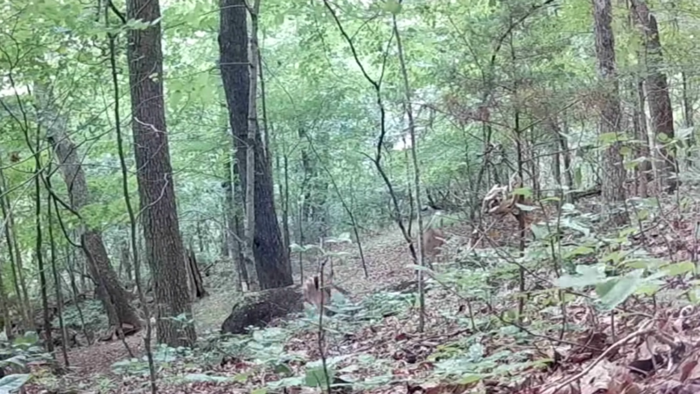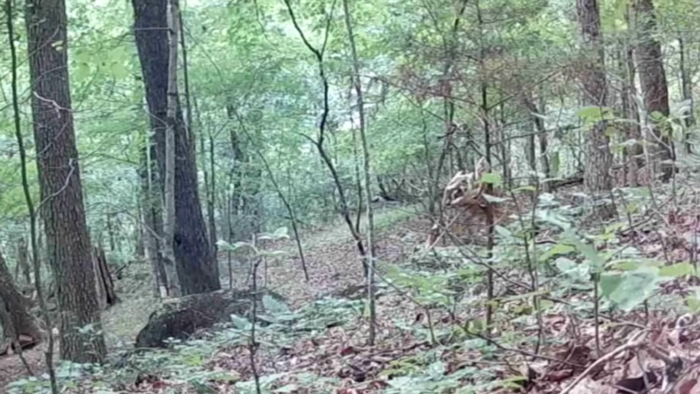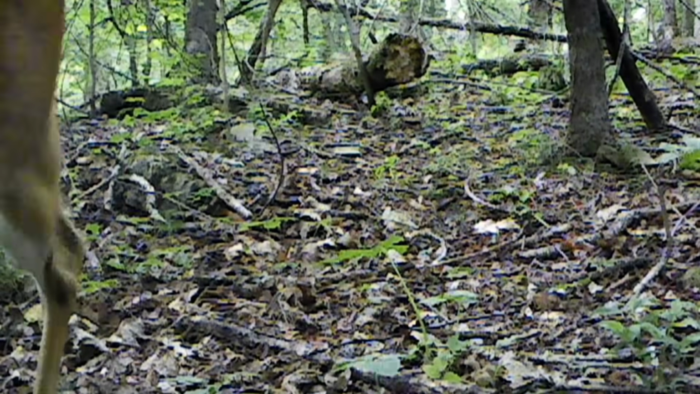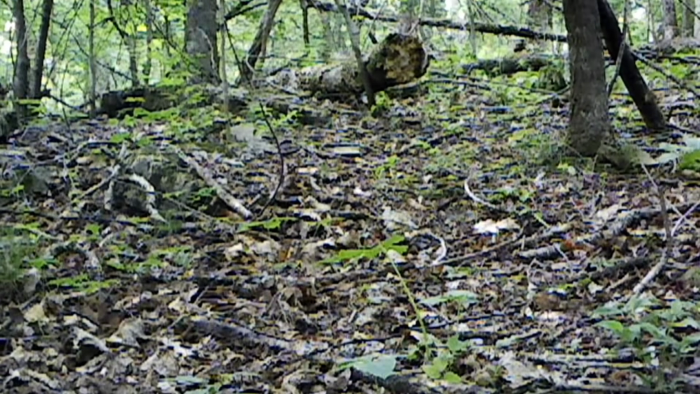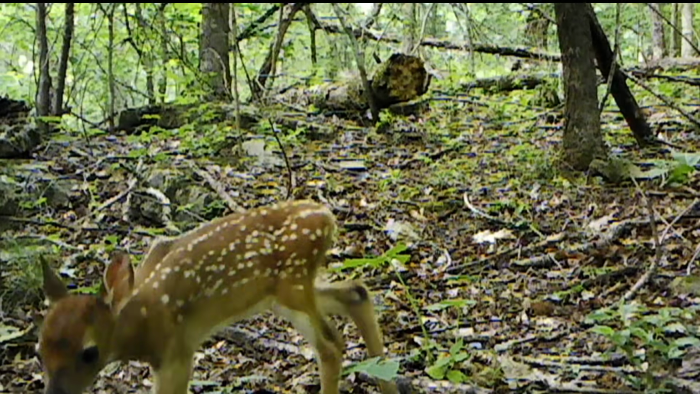And I've caught other captures of them running around with Mom. They're running now. If they can stay up with Mommy, they might survive. Ain't they beautiful? Running every which way. Precious, ain't they?